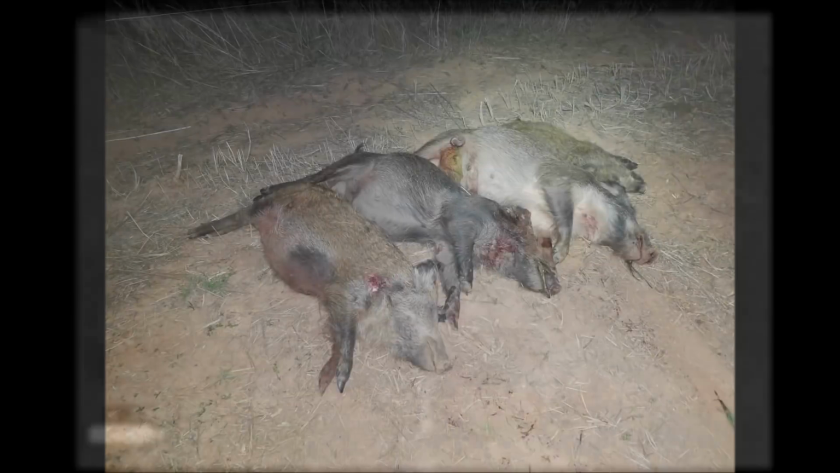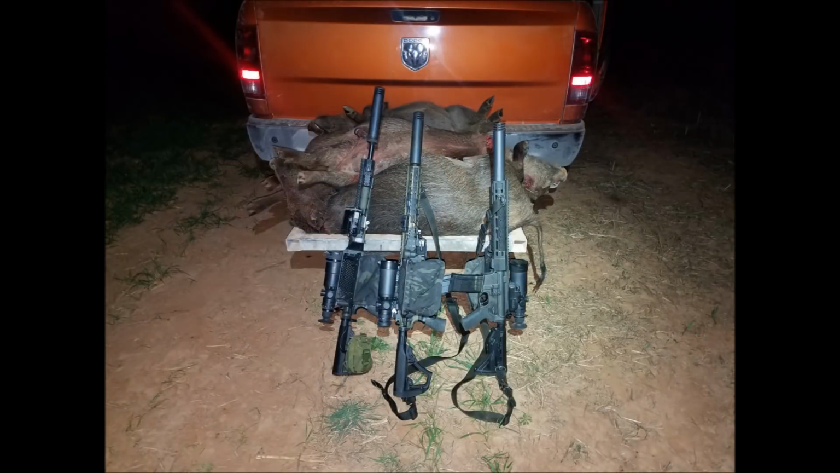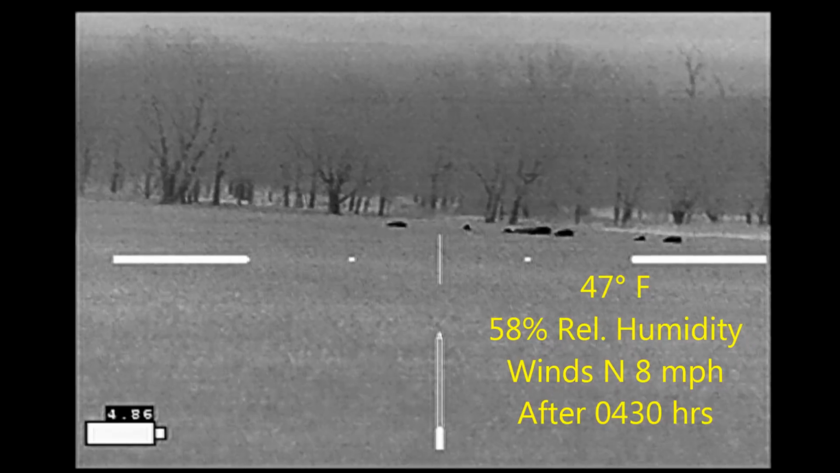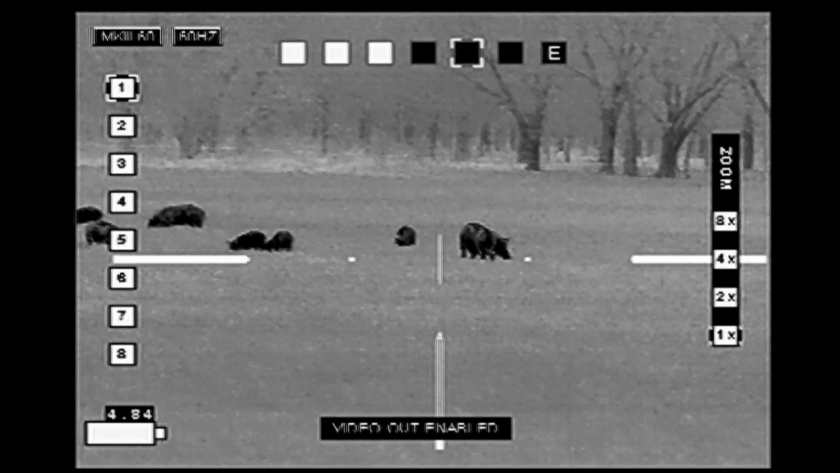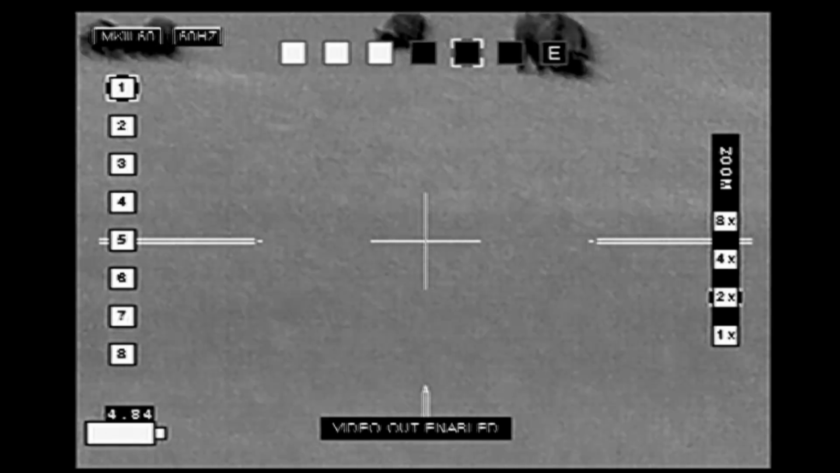We took away 4 hogs from the field. They were all sows, and they were all pregnant. So we got the hogs out of the way for the farmer, got them butchered, and as we were getting ready to leave, we almost made the cardinal sin of not scanning the field before leaving. Brad looks out the window and said, "Hey, there's hogs out here." So we got out and made a stalk on this group of hogs.